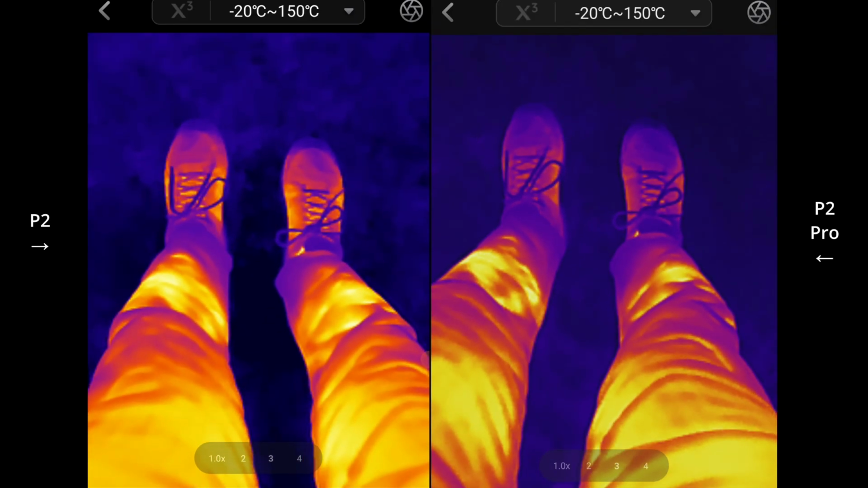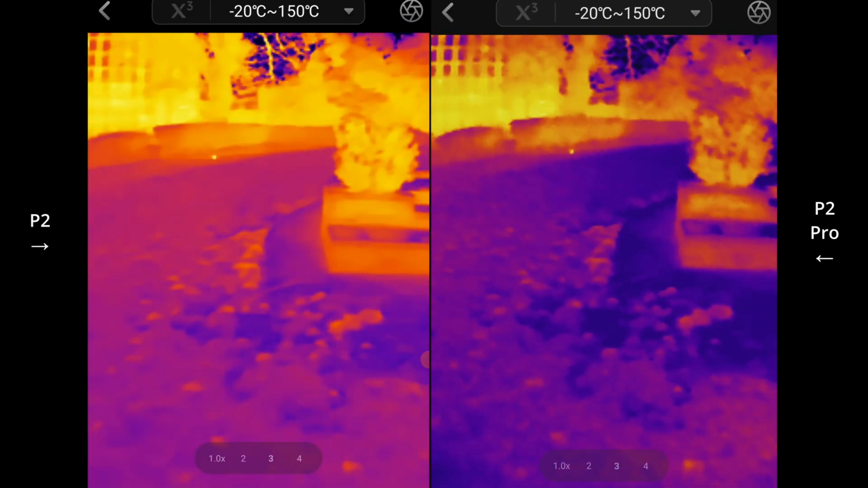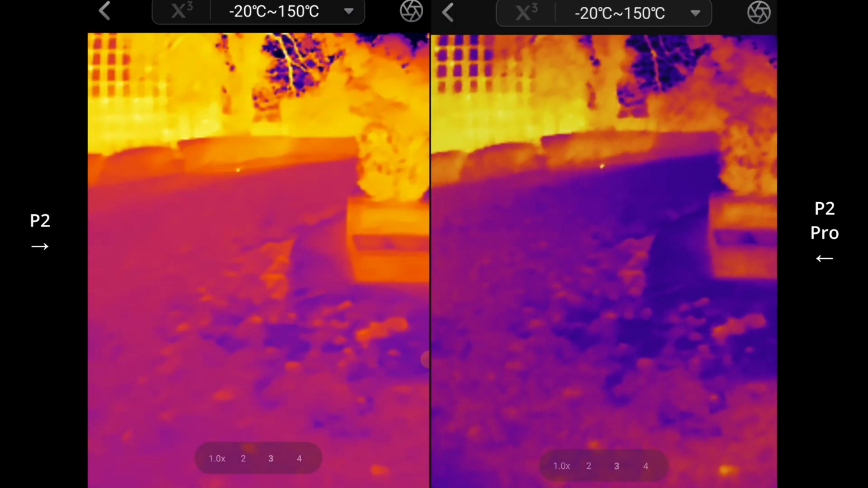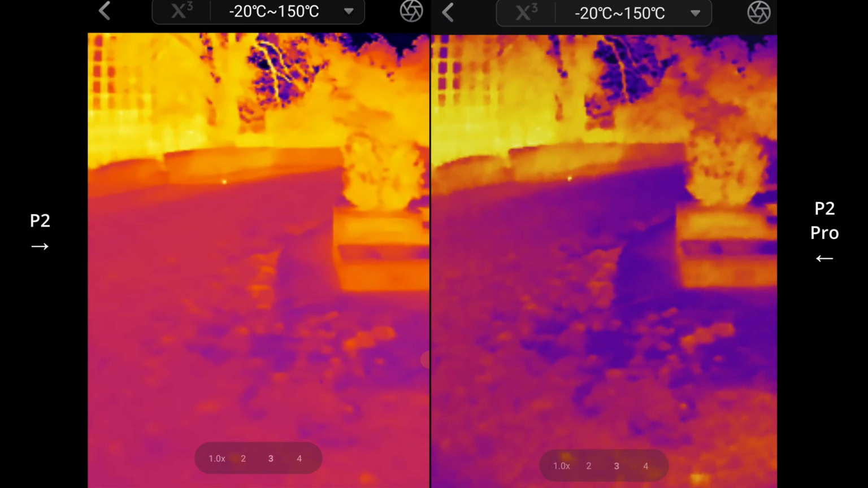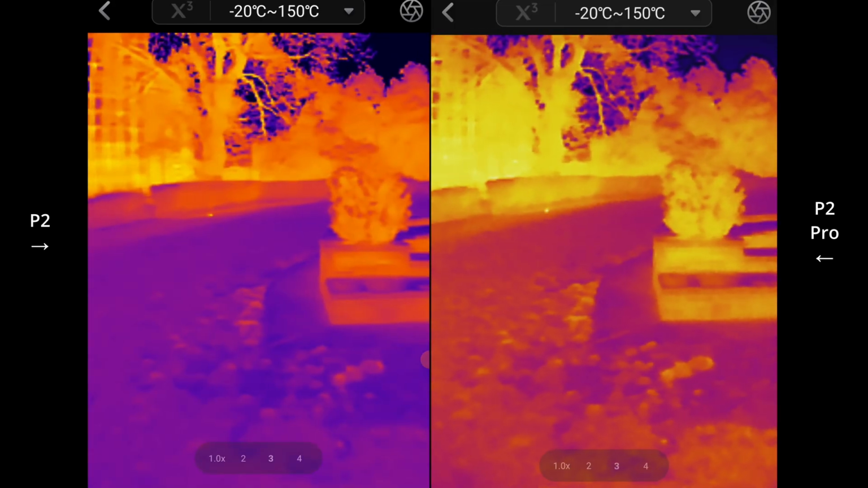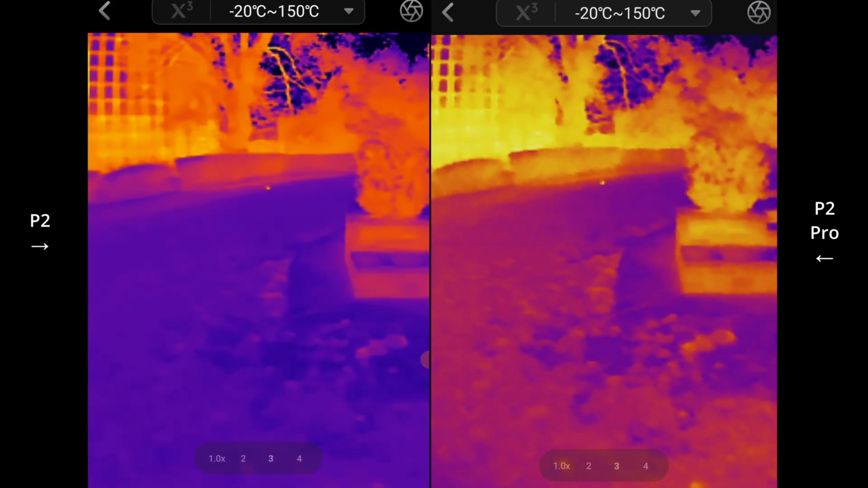I see what I mean. This one just seems to have a little bit more contrast than the P2 Pro. I wonder if I can modify the contrast on my... I'm just trying to modify the contrast knob on the P2 to try to match it, but it's not really doing anything. Maybe if I reduce the brightness, yeah, okay. It just might be the brightness setting that's doing something, but I've kept them both on 50% really, so lower the brightness a little bit.